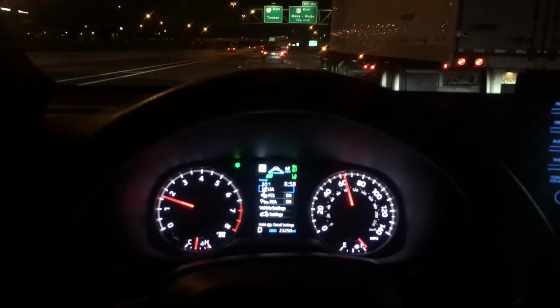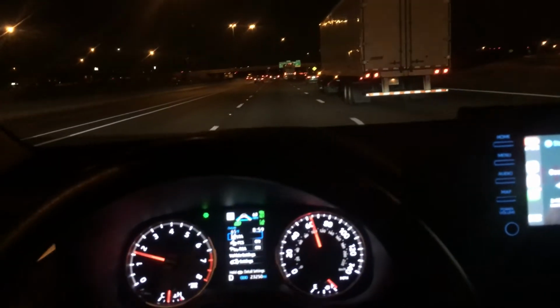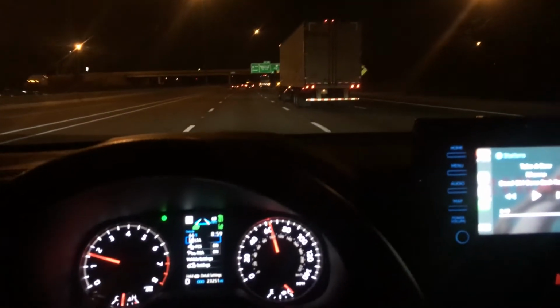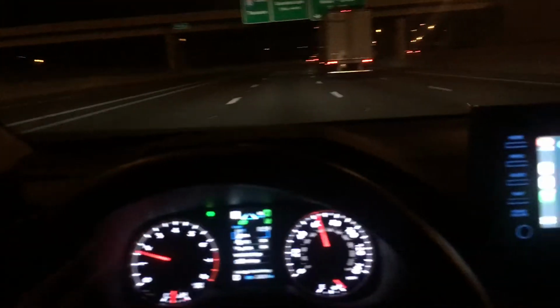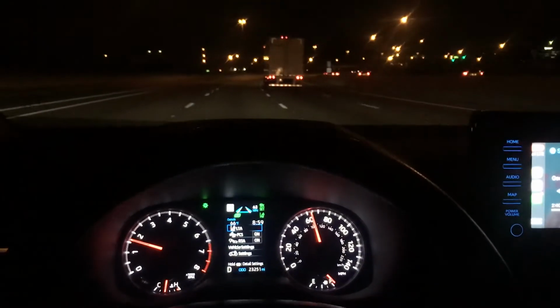Okay, so we are going 63. I'm gonna check with the curve if there's a speed limit recommendation for this turn right here. 65 says right there. Let's see. Here we go. No hands. The Broadway curve. 63 miles an hour.